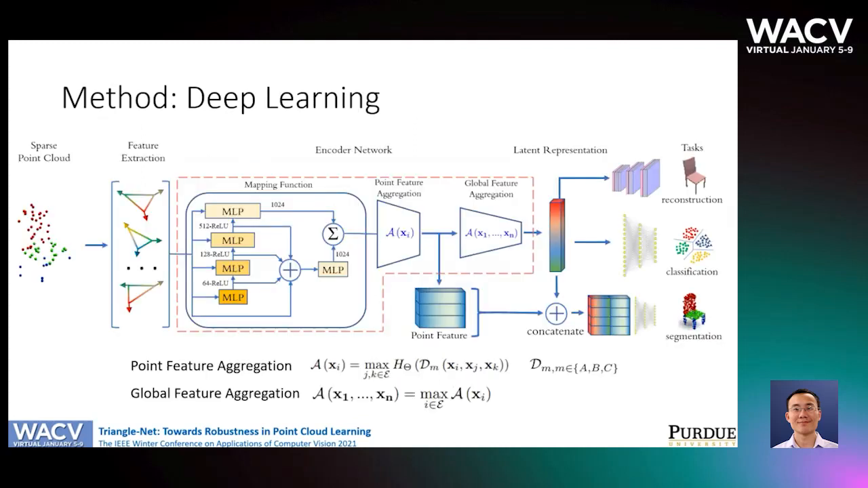Next, we propose TriangleNet, a deep learning structure that facilitates machine learning to be conducted on sparse and rotated point clouds. We map the triangle feature to its latent representation by a multi-layer perceptron network. To get the point-wise feature for the segmentation task, we aggregate the triangle features that share the same vertex point xi by a max operation. Then we calculate the global feature by aggregating from all point-wise features. The global feature is used for classification and object reconstruction.